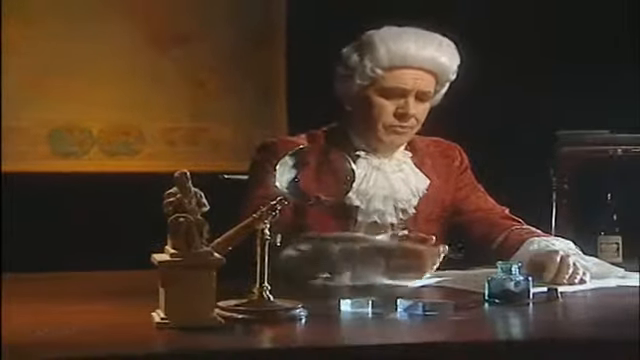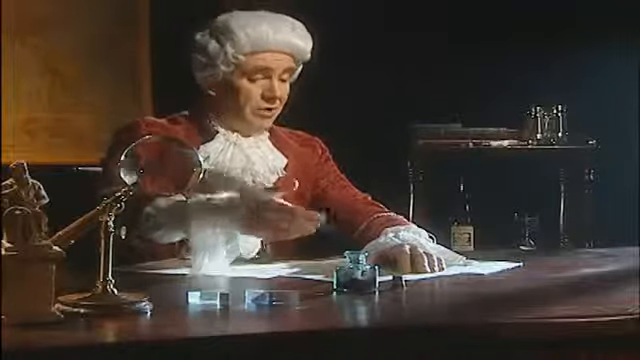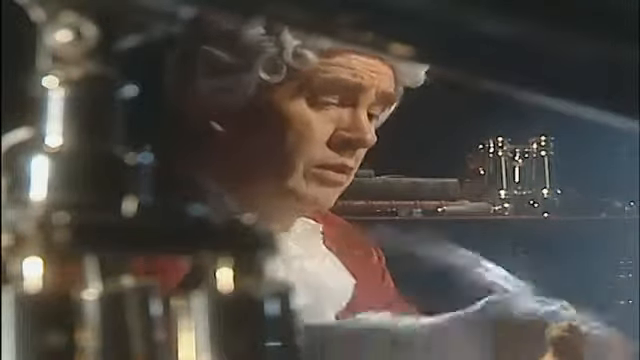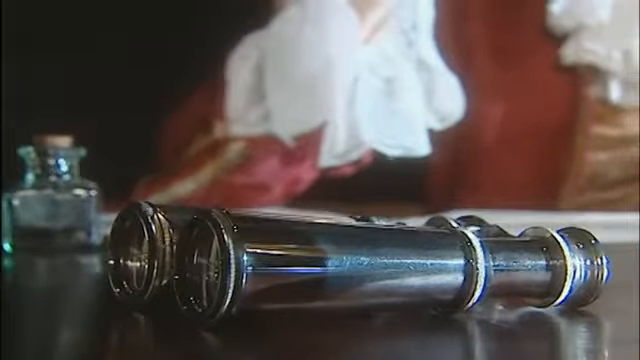One of them was Sir Frederick William Herschel, born in 1738 in Hanover, Germany. Herschel became well known as both an astronomer and a musician. He moved to England in 1757. Herschel is famous for his discovery of the planet Uranus in 1781, the first new planet discovered in the modern era. But Herschel made another dramatic discovery in 1800.